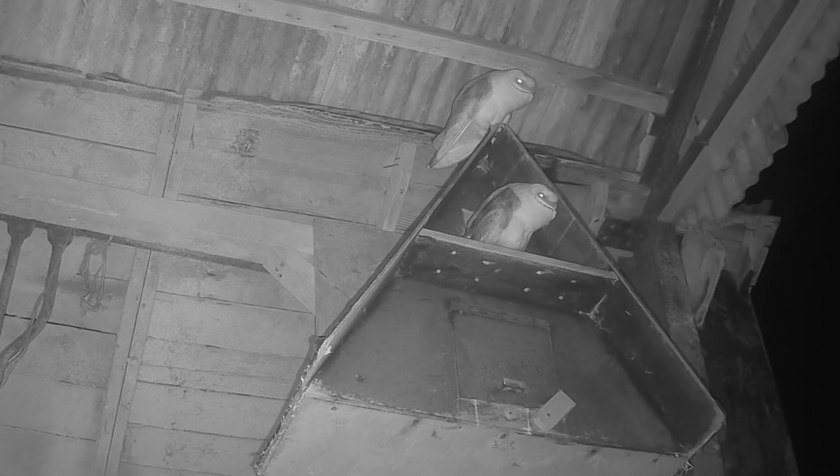And as they get older still, they're able to make short flights in and around the box. These flights become further and further afield as they get much stronger. And the adults, to encourage them to leave the nest, feed them less frequently.